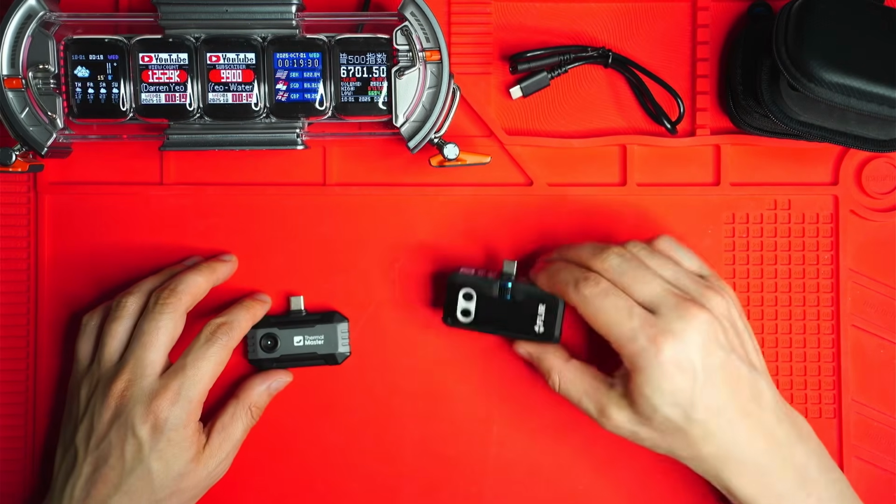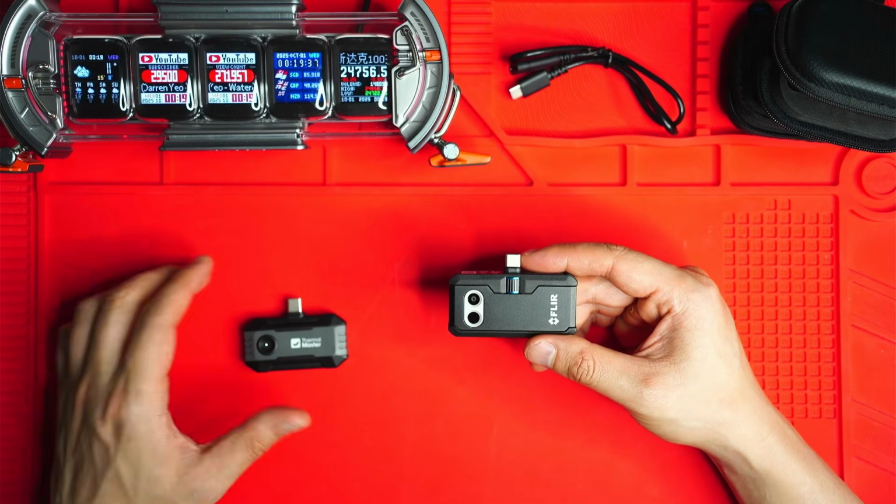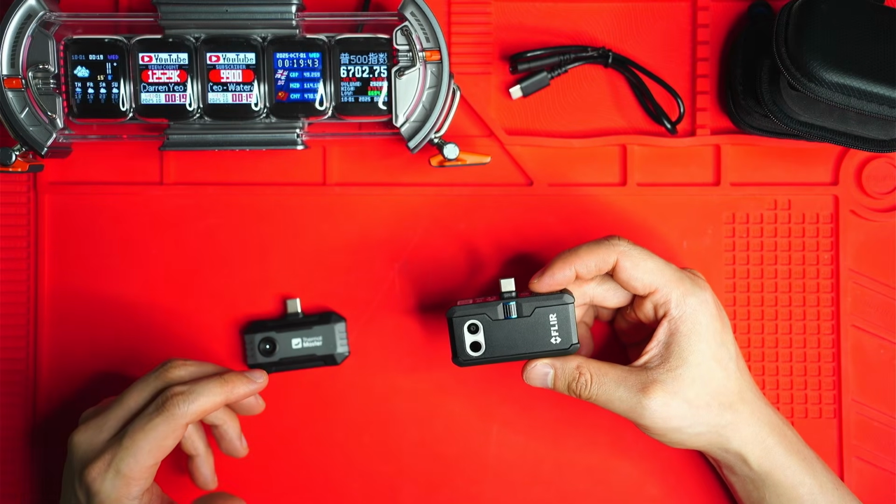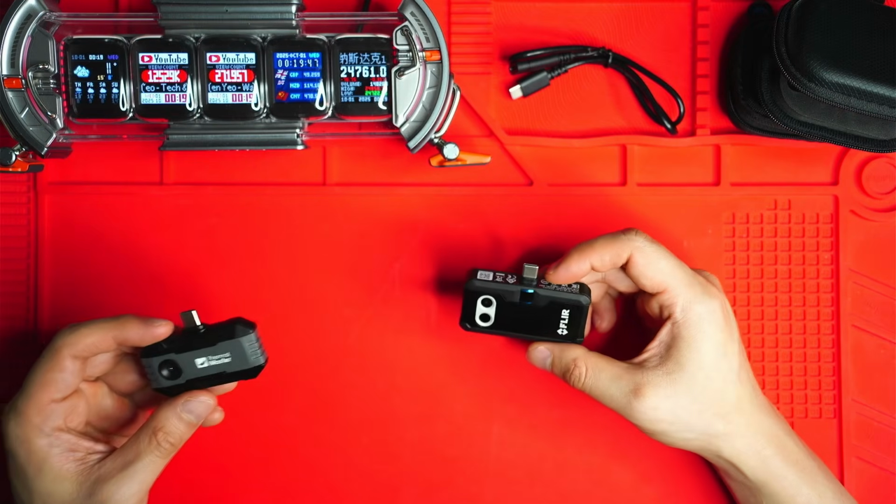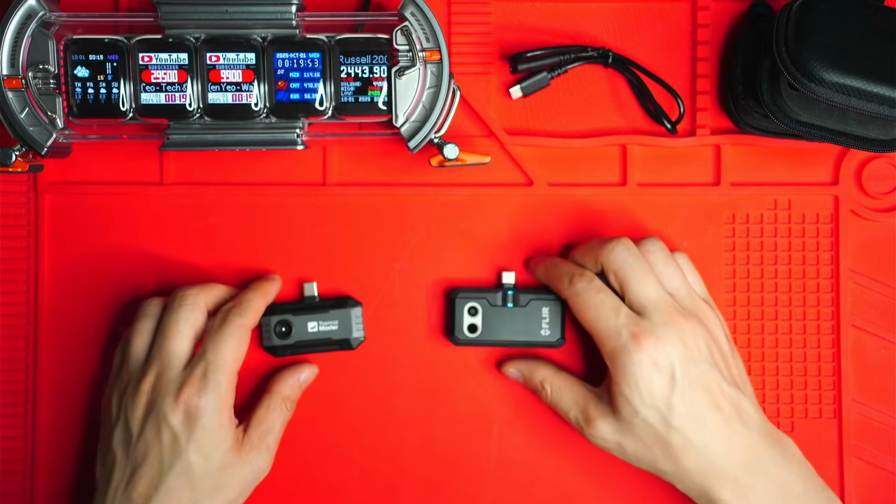FLIR uses something that they call MSX Fusion. Basically it adds a visible edge detail, so it has some kind of edge detection algorithm, so objects like doors, windows, breaker boxes, those kind of things look more defined, even at low thermal resolution. So I guess both of these are using some kind of software strategy in order to compensate for the lower resolution.